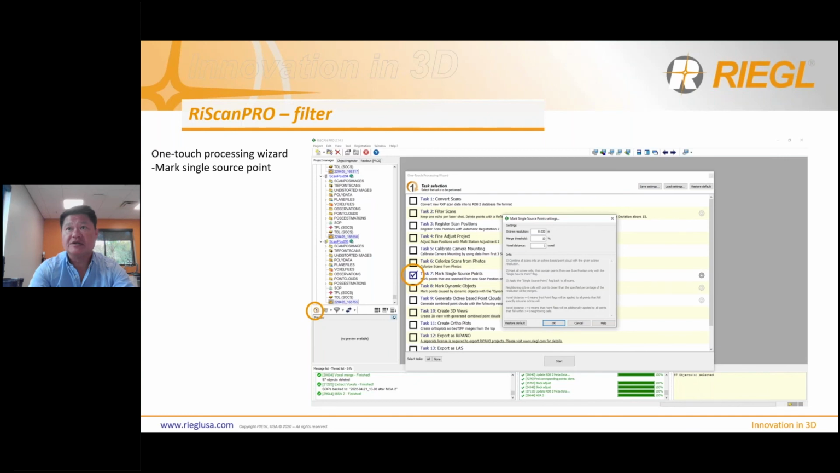There's really not more to it. Again, whatever is seen in the first scan position and was not seen in the second or third scan position, it will categorize in the toggle setting that you can flip on and off. So there's really not more to it. But yeah, I understand your concern. So I will note that, and in my next webinar on going over all the tasks in a one-touch processing wizard workflow, I will explain it in more detail.